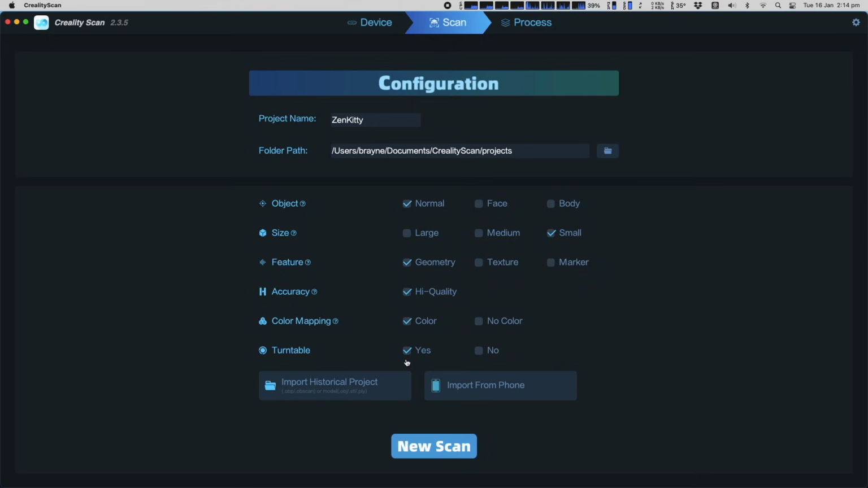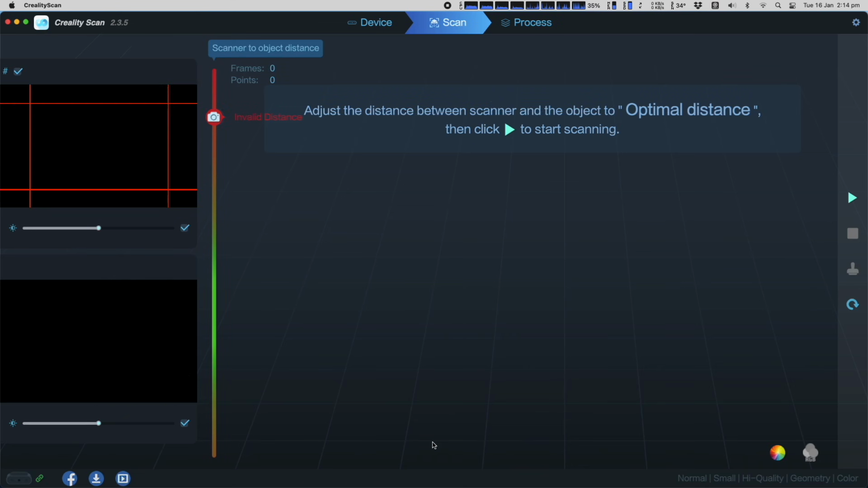At the bottom of the page is the option to import a historical project. This is how you reload an earlier scan back into the CREALITY Scan software. There is also the option to import a project from a smartphone, which we'll cover a little later. Now I'm ready to scan, so I'll press the New Scan button.